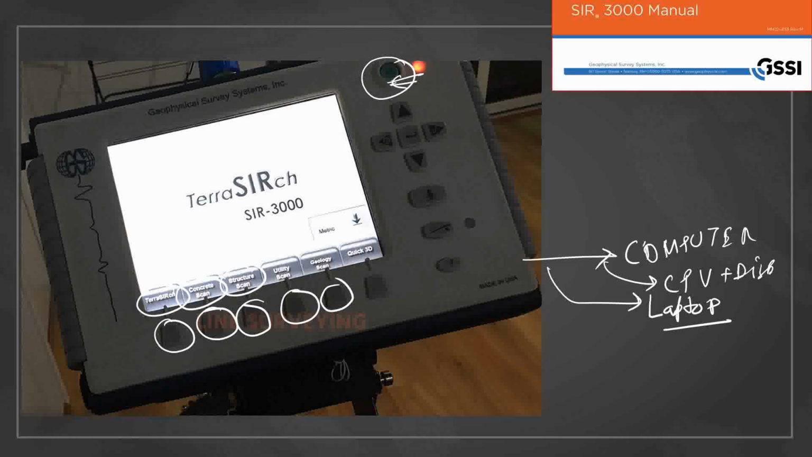It's a compact system where you can transmit and store your GPR signals, and GSSI basically uses Windows 7. If you are purchasing from other manufacturers, they will provide you a simple laptop where your acquisition software will be installed.